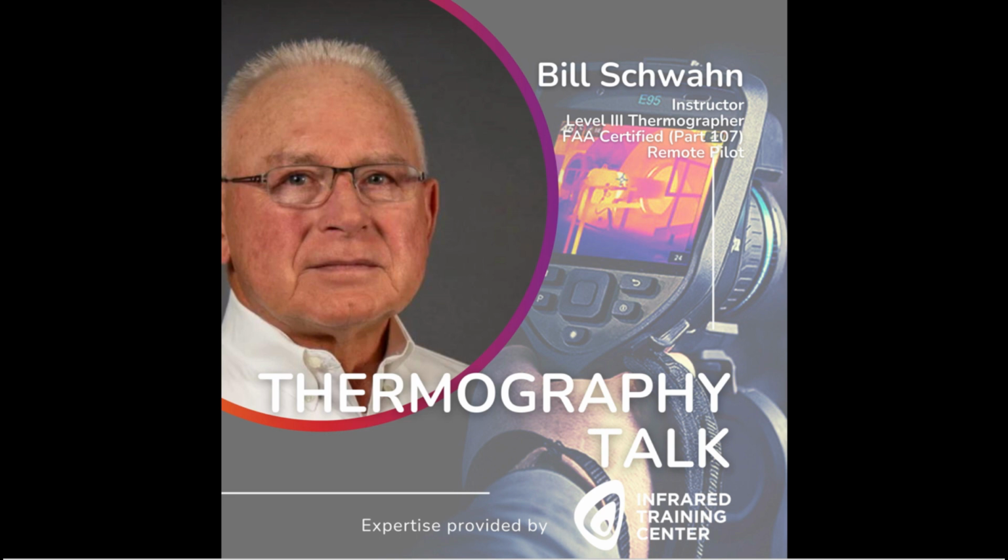This defines the height above the solar panel that you can be to capture data accurately. As an example, with a 640 by 512 camera with a 13 millimeter lens, 74 feet above the panel is the highest you can fly. While with a 640 by 512 camera with a 19 millimeter lens, you can fly 110 feet above the panel. Sensitivity should be less than 0.1 Kelvin at 30 degrees Celsius, and accuracy plus or minus 2 degrees Kelvin.